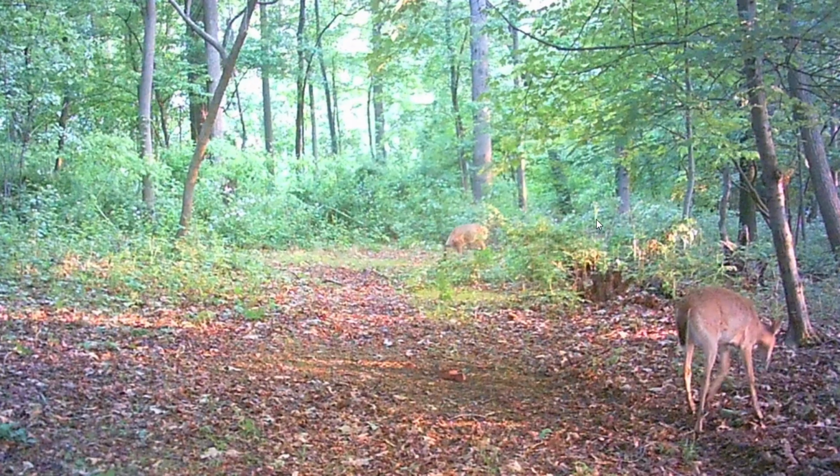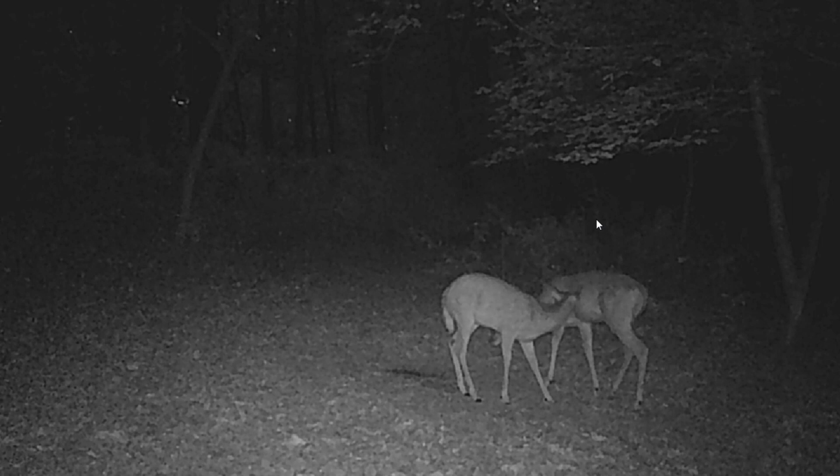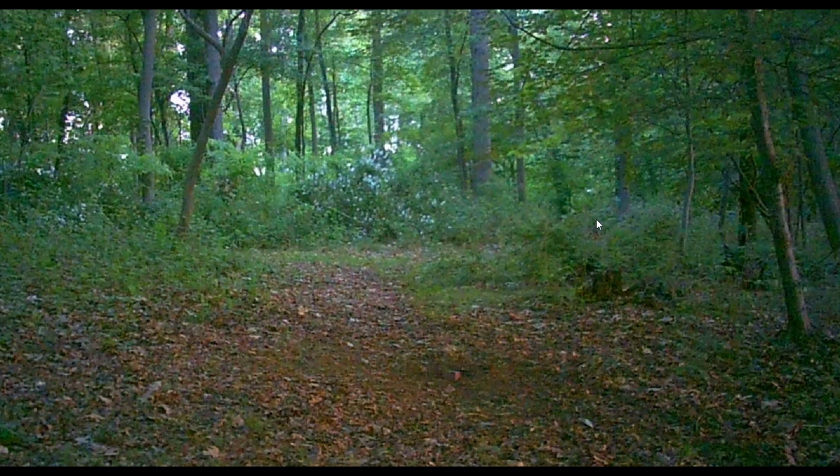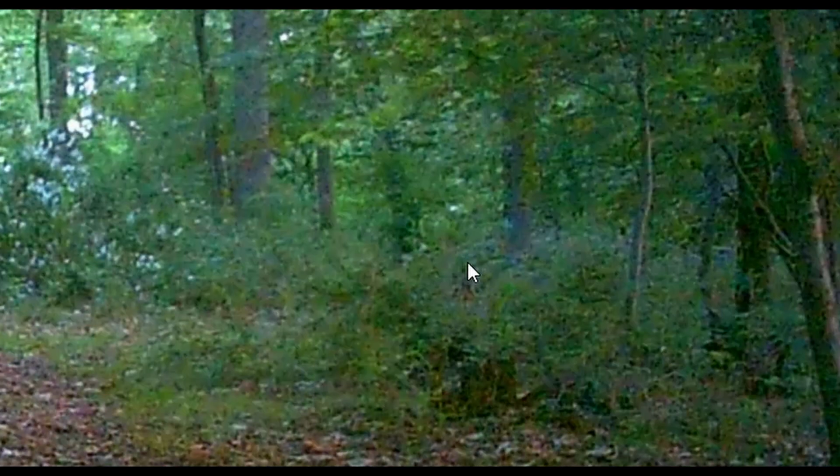Again, lots of does moving through, a lot of nighttime activity. We got a doe here fighting a tree. Looks like she won. Okay, maybe I'm just seeing things. But what is that? What am I looking at here? Experts, please help. I swear, if that is Bigfoot, I've never believed in Bigfoot, but what the heck is that?